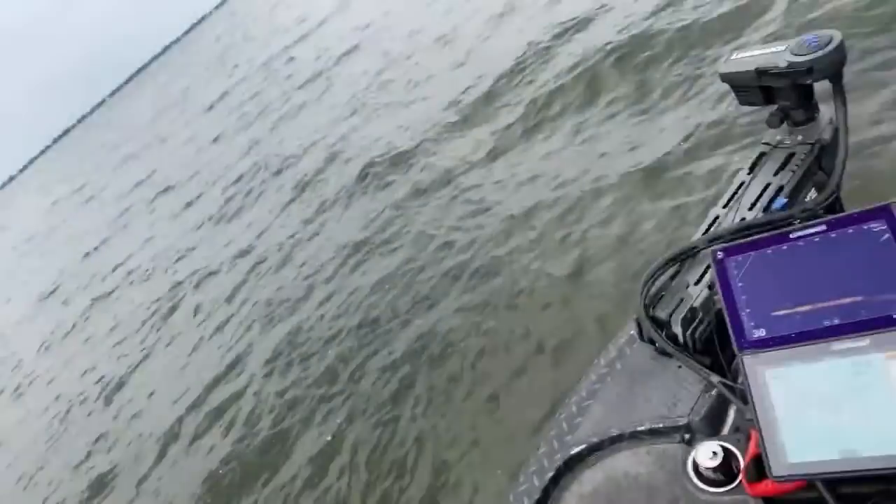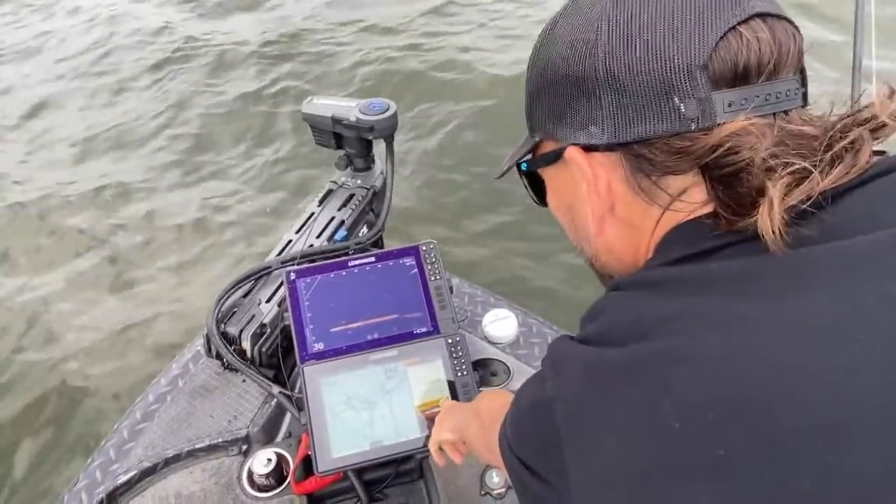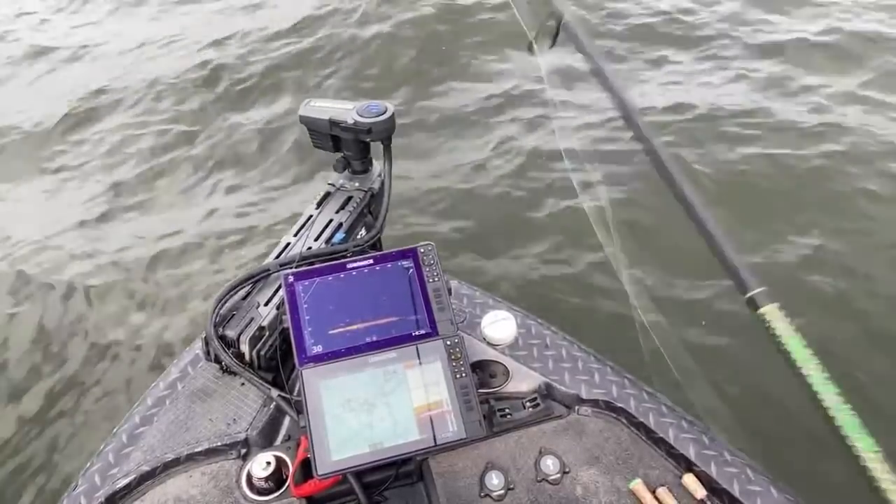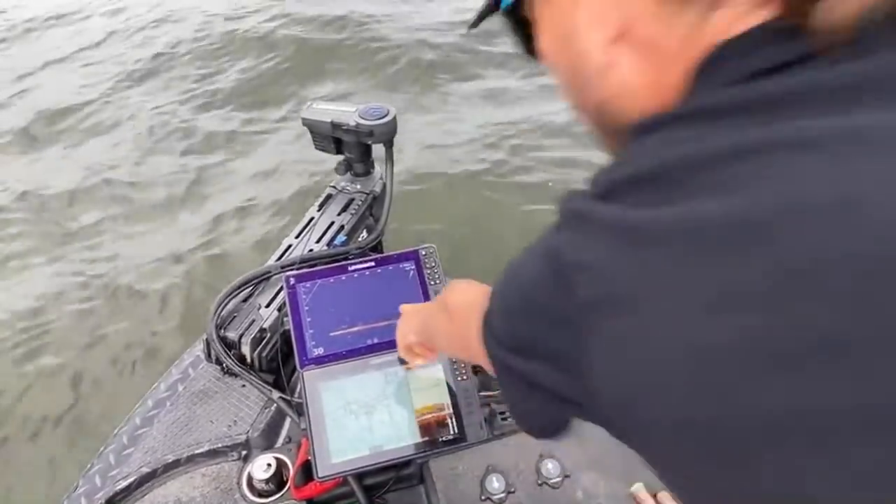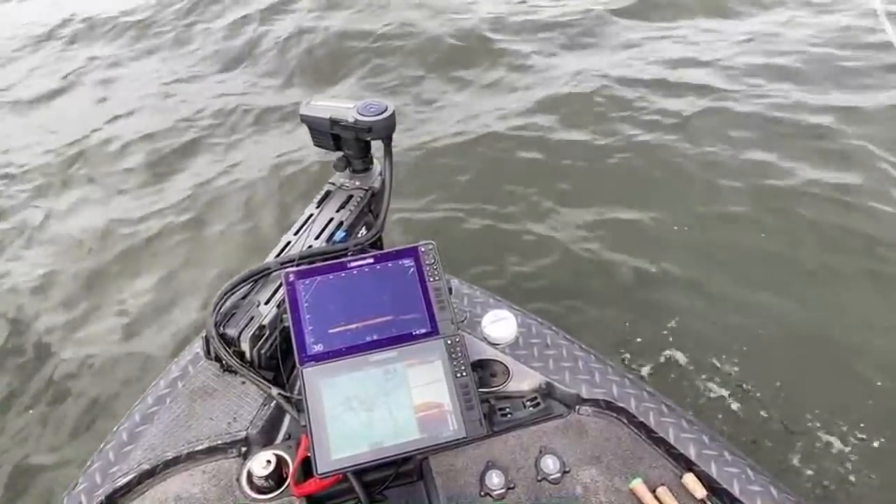This is going to be really tricky. With my active target and my trolling motor, I'm going to literally drop my bait straight back down here. And see, they're directly under the boat. Here, let me turn you guys towards that. You see them down there? These are the fish. They're directly under the boat right now. So I just dropped my bait right down there, and they're right out in front here. God, they're everywhere now all of a sudden.